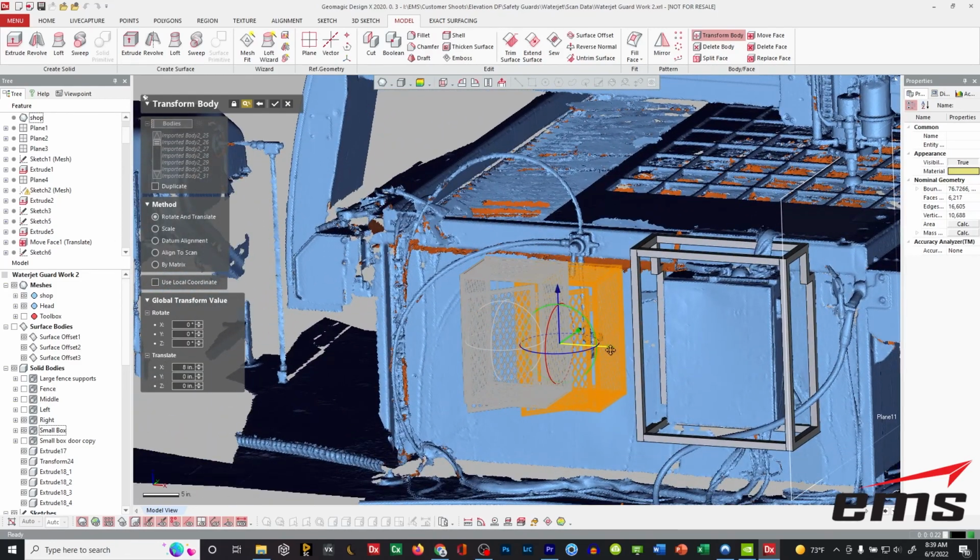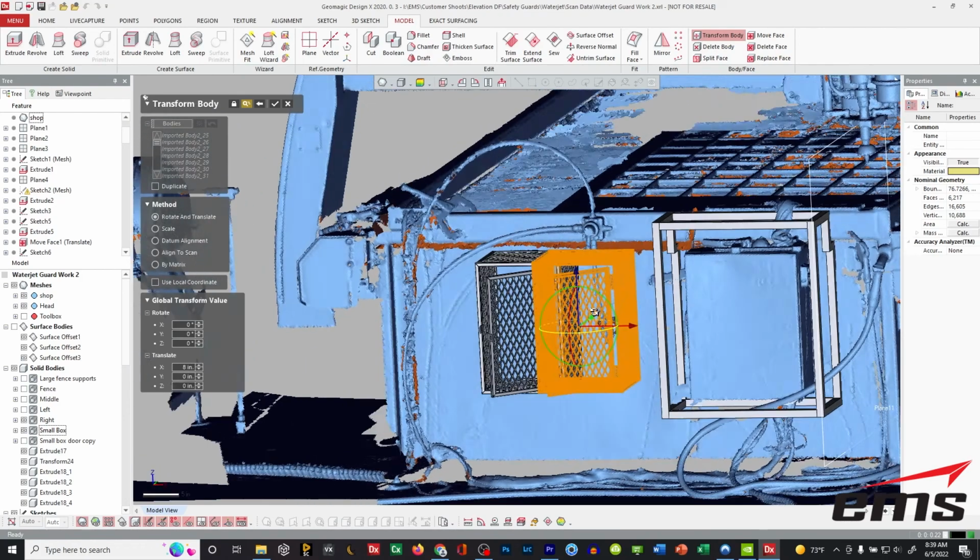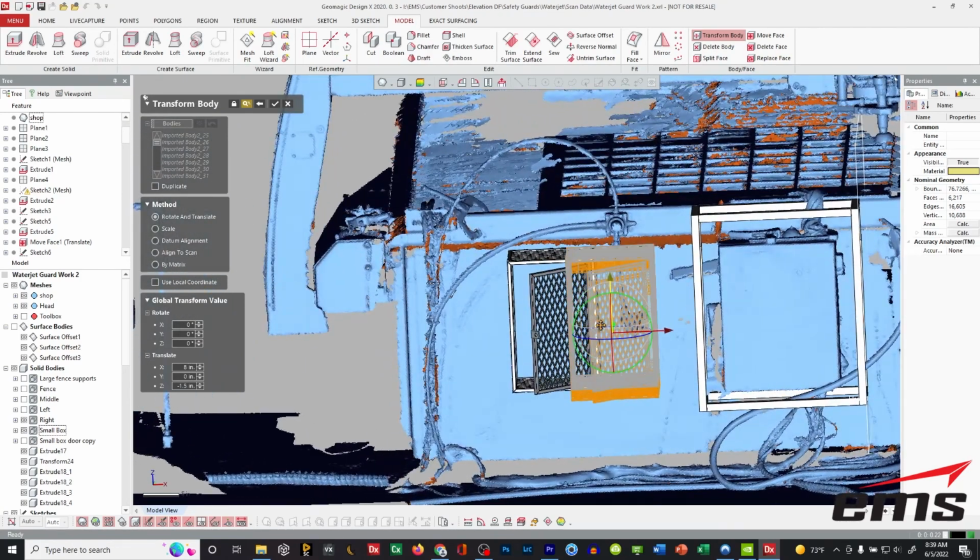And I can just move it into place and make sure it's going to fit. So let's slide it over. But you can see we've got that handle there, so we need to bring it down. And we can take a look. Is this the right size box?